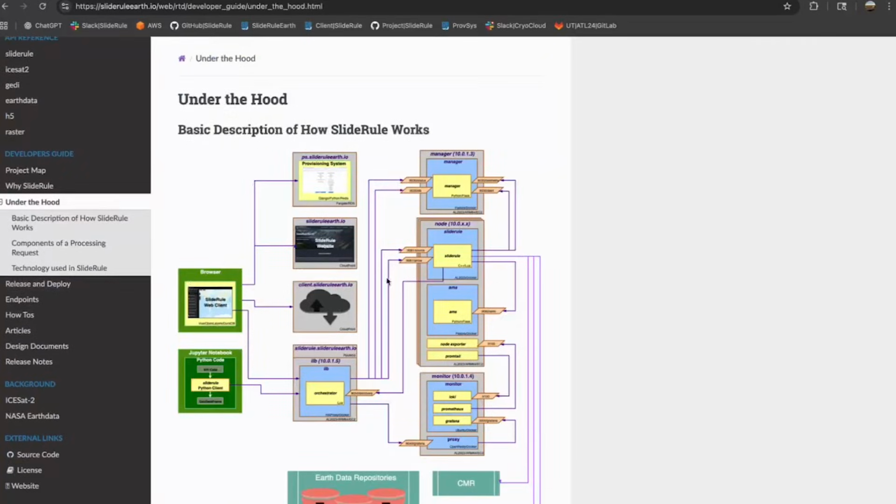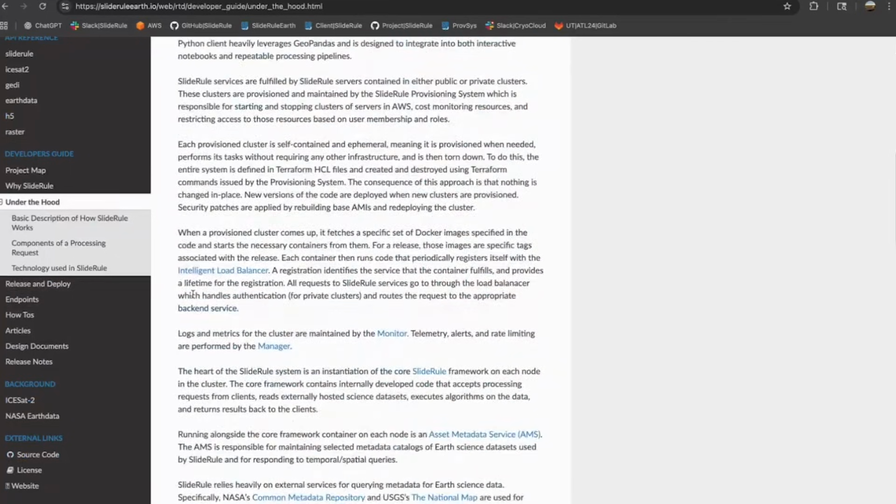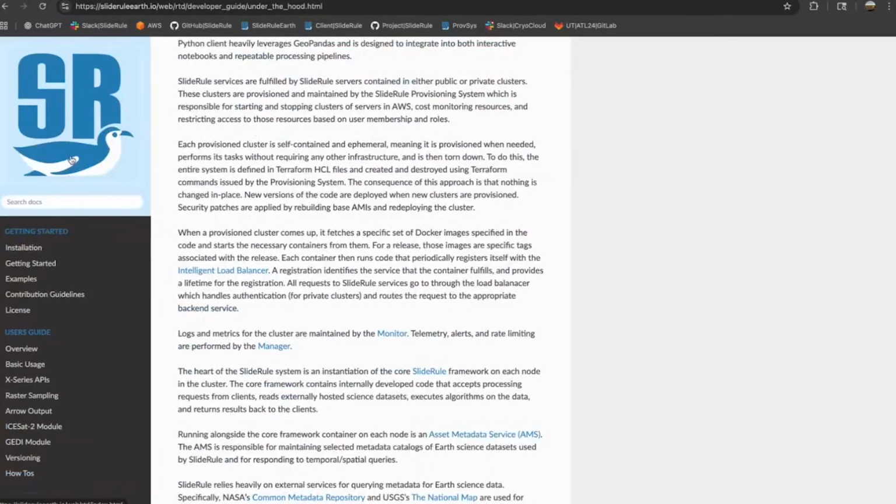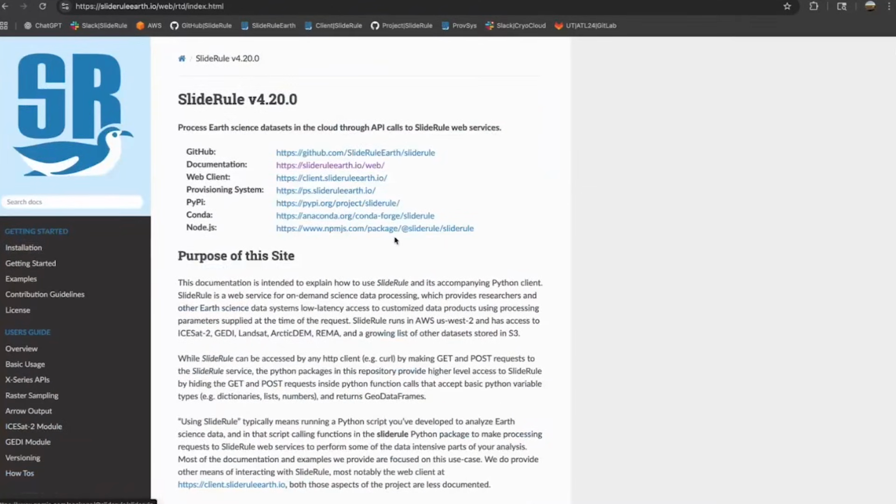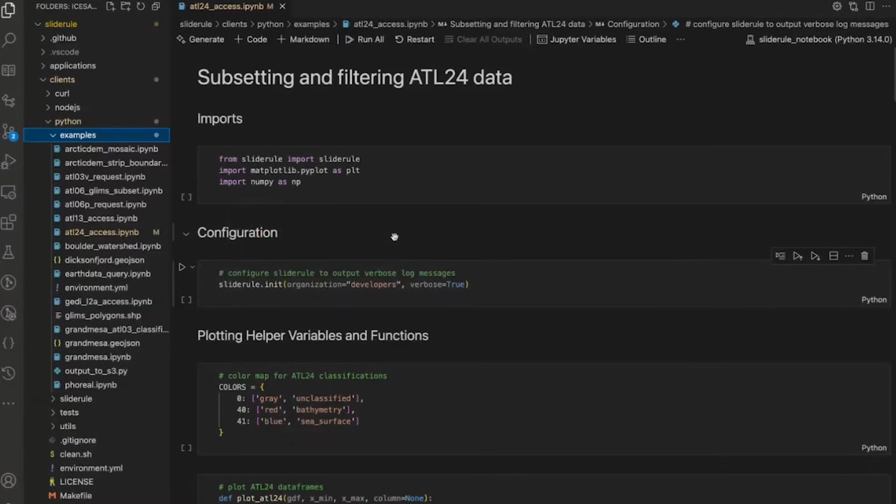Here's an under the hood. So here's an eye chart on all the different components and an explanation of those. But just wanted to let you know, this is where to go when you have questions about using the Python client. So now I'm going to switch over and actually look at our ATL24 example.